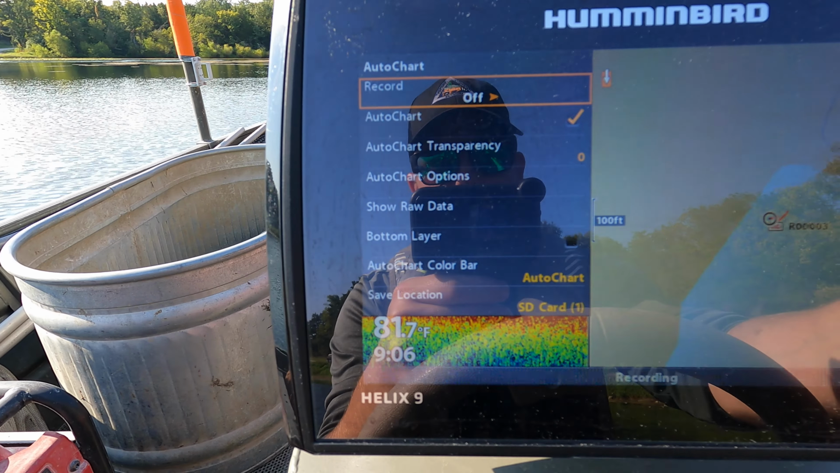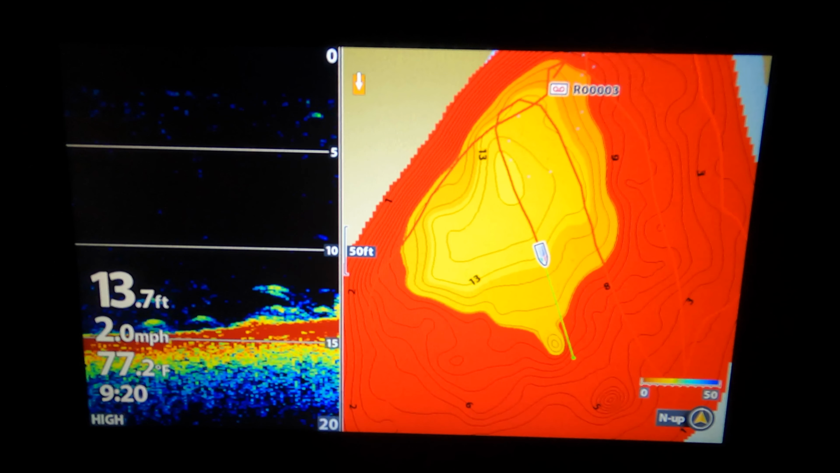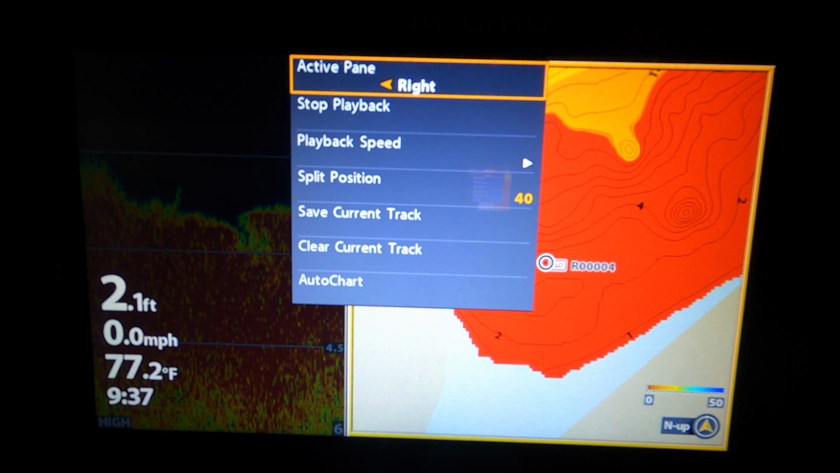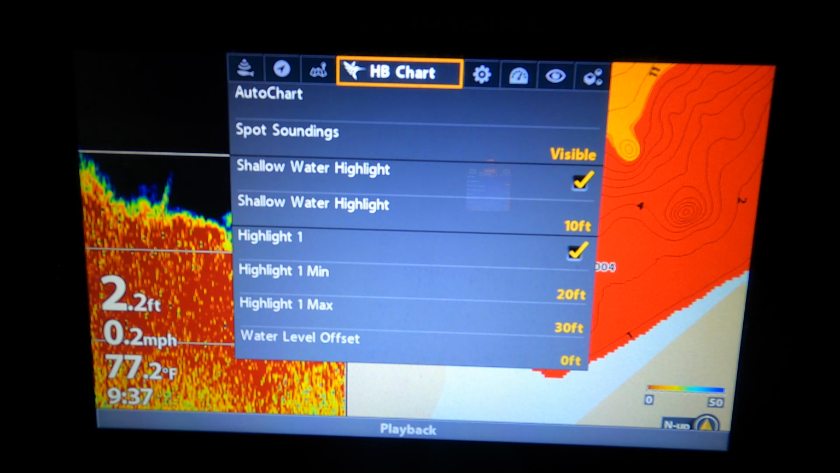This is about what the map will look like on the unit when you're done recording. The whole map is linked out on the unit. To stop recording, press menu, and press menu again. You can go to the Humminbird chart tab, go down to Autochart and record, and change that to off. That's just another menu where you could stop recording. And that's all you need to do on the water itself.